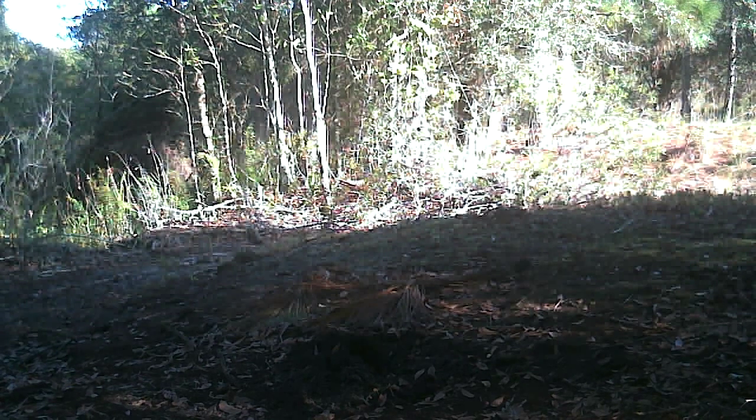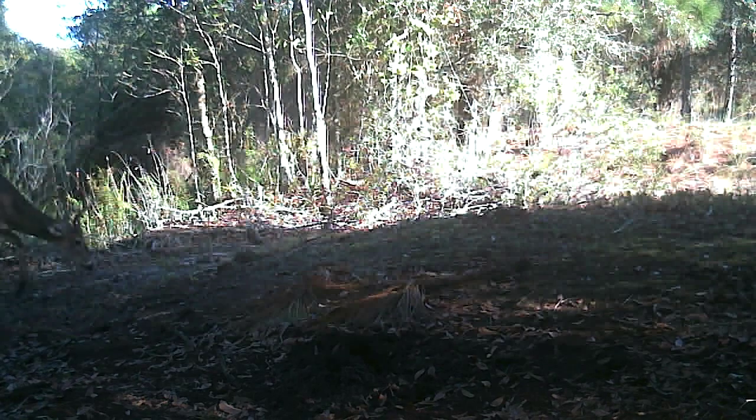I suspect, as we'll see in the next clip, pigs have been in there in that little dark spot right in front of the camera, kind of rooting around with their nose, and they may have left their scent there, and that's what the deer picked up on. There he's back again.